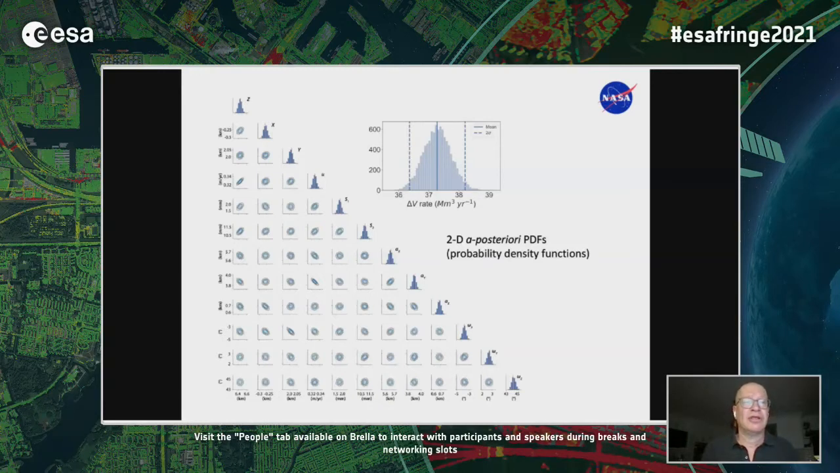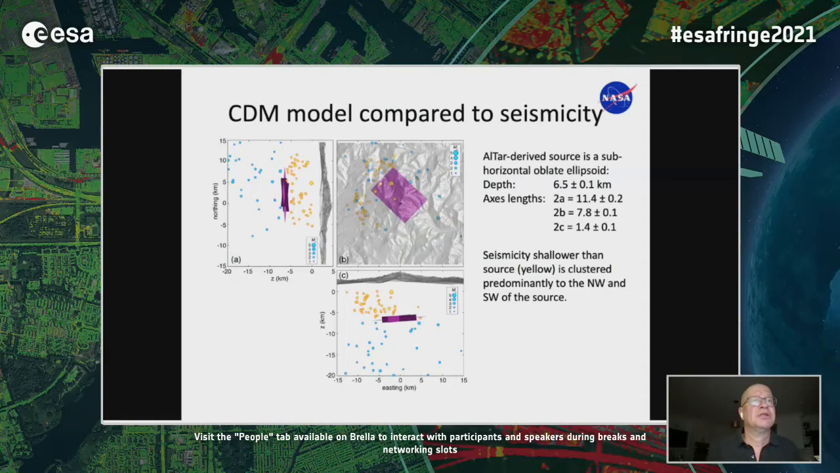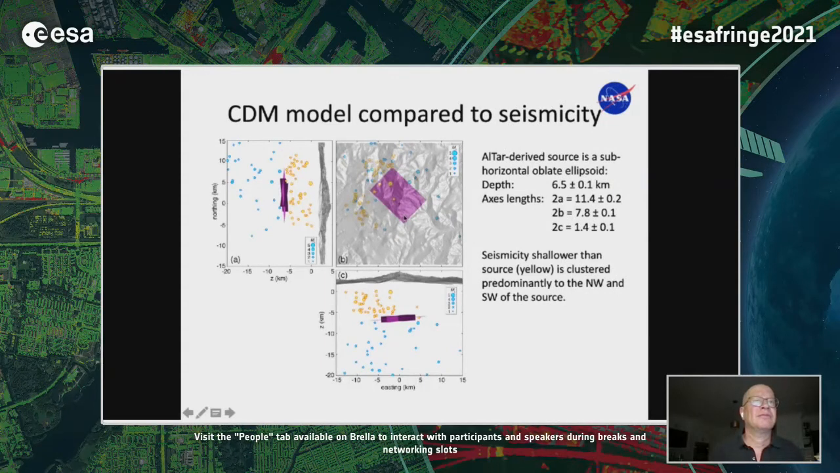So even though the deformation is less than Laguna del Maule, because it's a deeper and larger source, the volume change is actually a little bit greater, comparable. I'm not going to spend too much time on the fit to the data, but nonetheless, this is what we find from some different views.